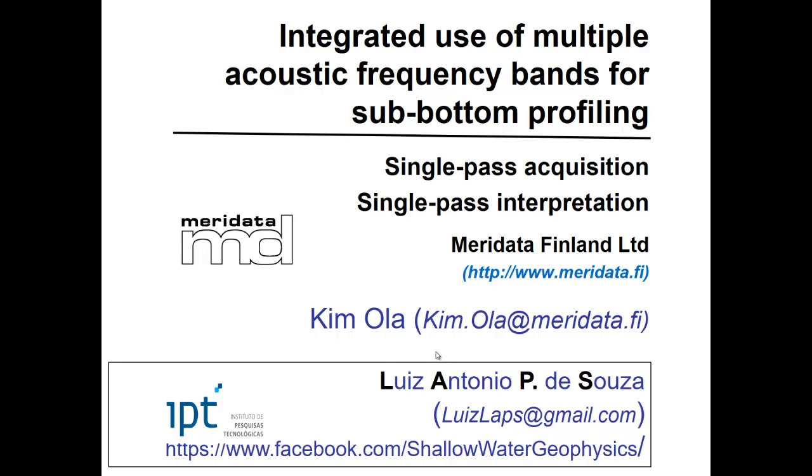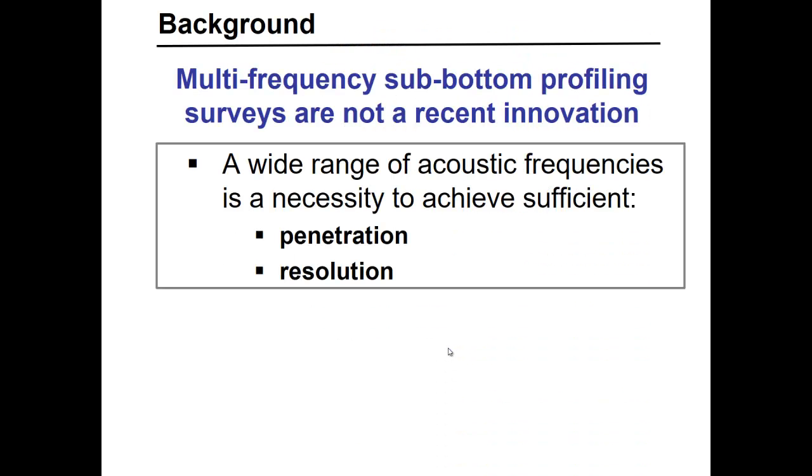I would like to first set some background about my talk today. We know that when we need penetration and resolution, when we talk about sub-bottom profiling, for sure we have to use a wide range of acoustic frequencies to achieve sufficient penetration and resolution.